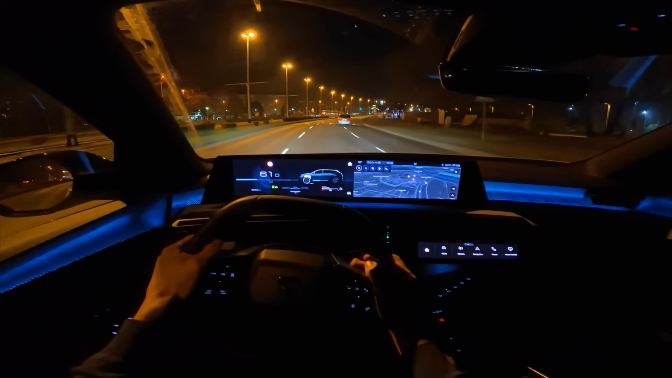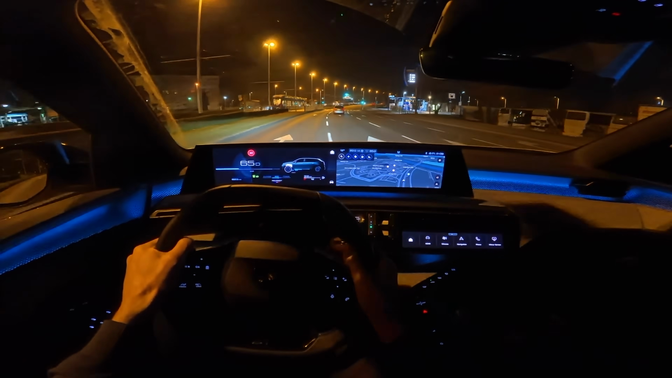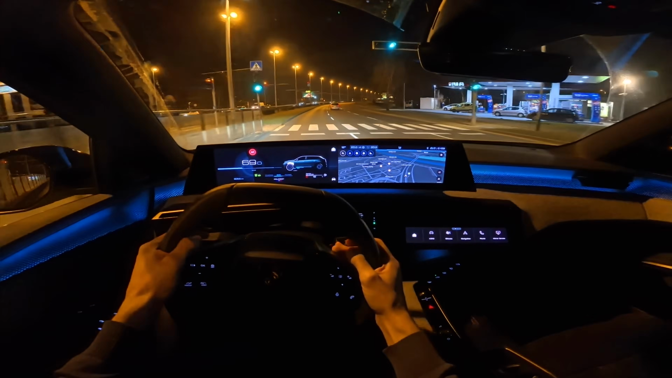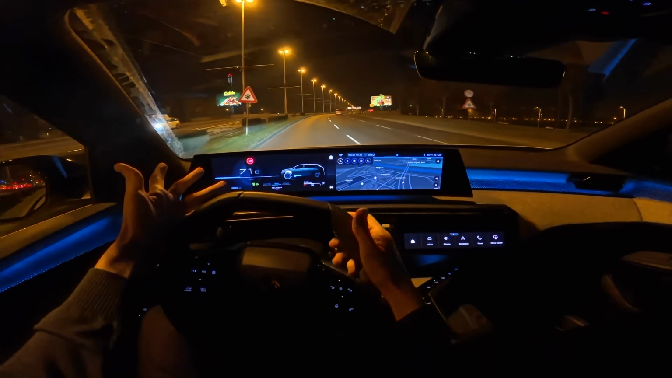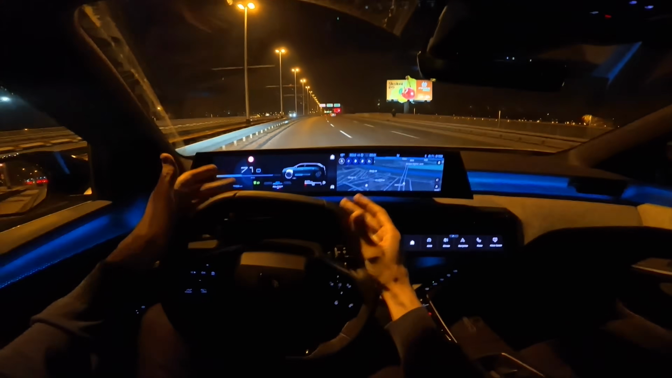And the 5008 is a very popular car, and with this new generation, I think it's just looking more posh. It's like a higher class, I would say, design-wise, technology-wise.